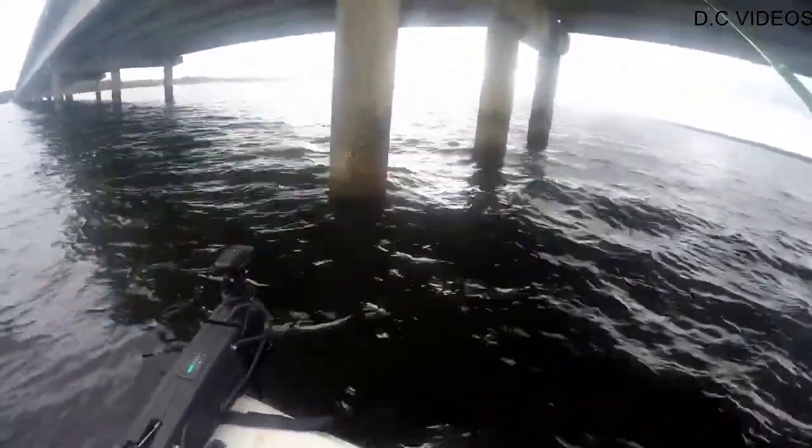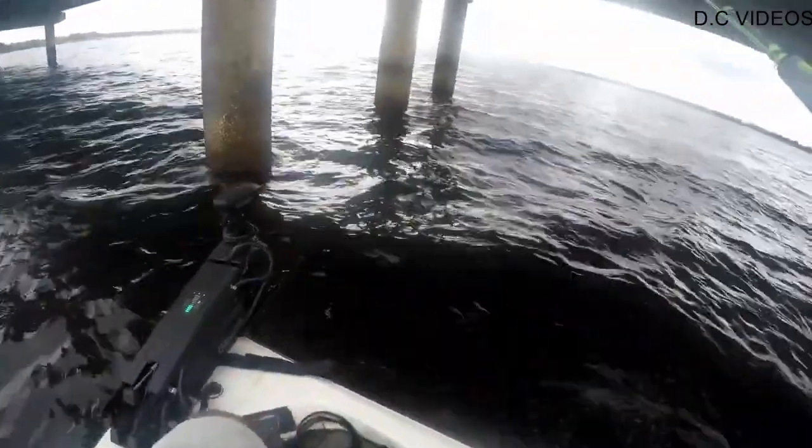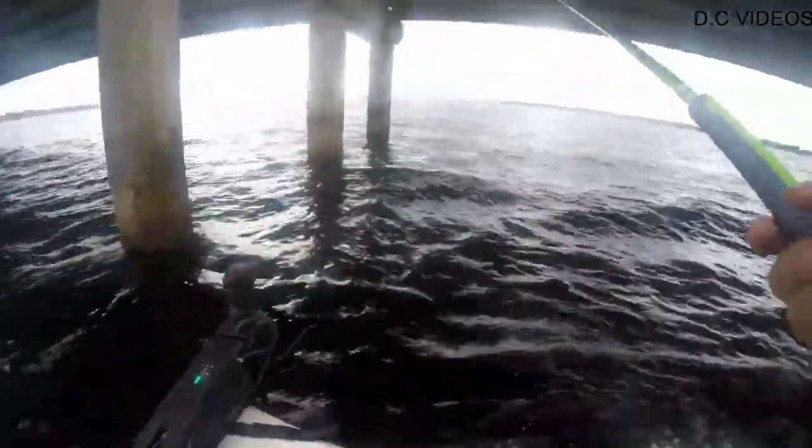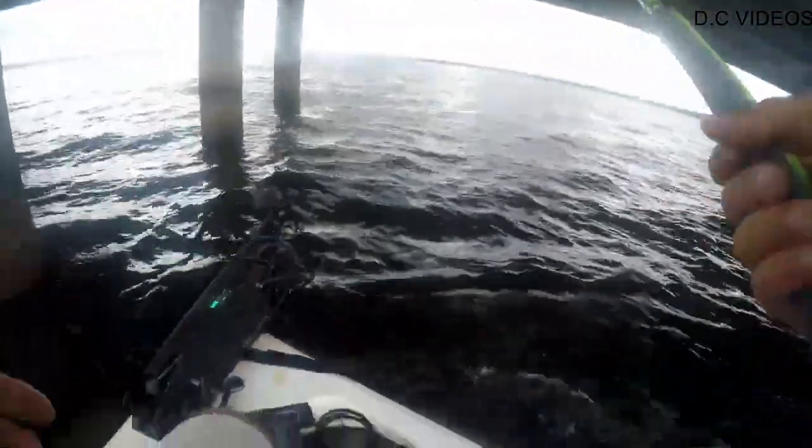And eventually, if the wind calms down a little bit, I'll be able to get a second camera on this live scope. But right now, the camera I have just sits on a tripod, and with these waves, it would just fall in the water. So let's see if we can catch another one.